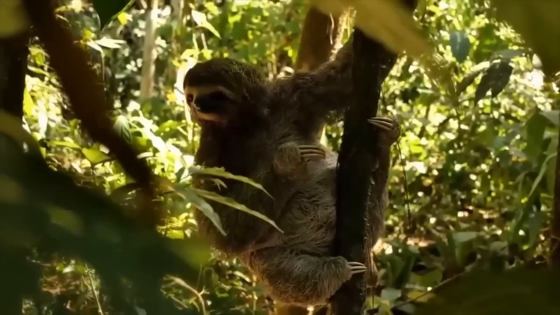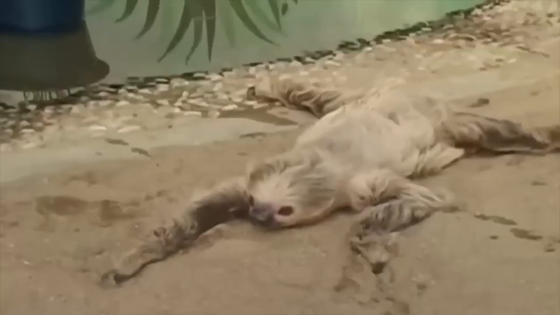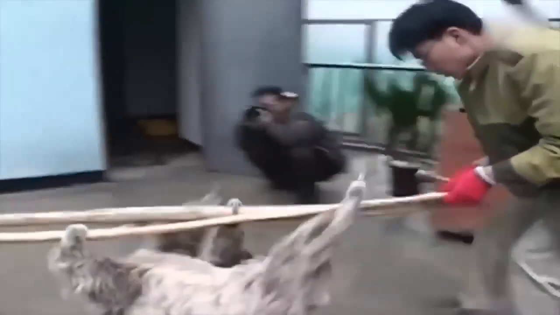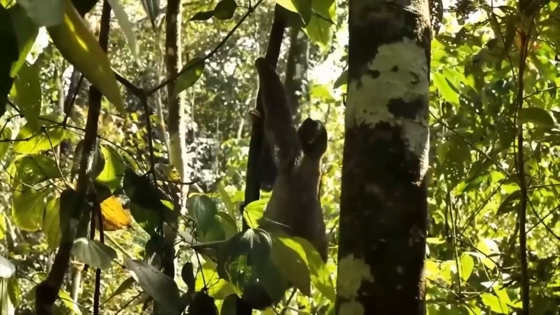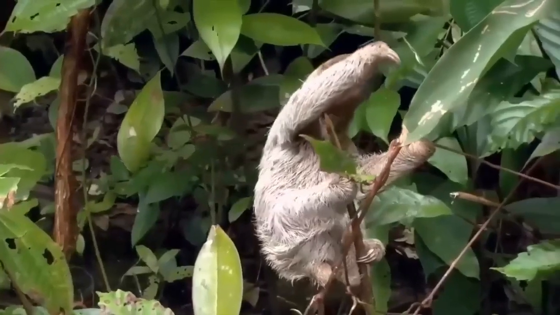If you thought sloths were nothing but lazy critters, prepare to have your mind blown. Because it turns out they can move pretty darn fast when they want to. I mean, check out the footage of those little guys attacking those humans with lightning speed. Honestly, it's probably best to give them their space and let them do their sloth thing without disturbing them. Who knew these seemingly laid-back animals had such a surprising burst of energy in them?